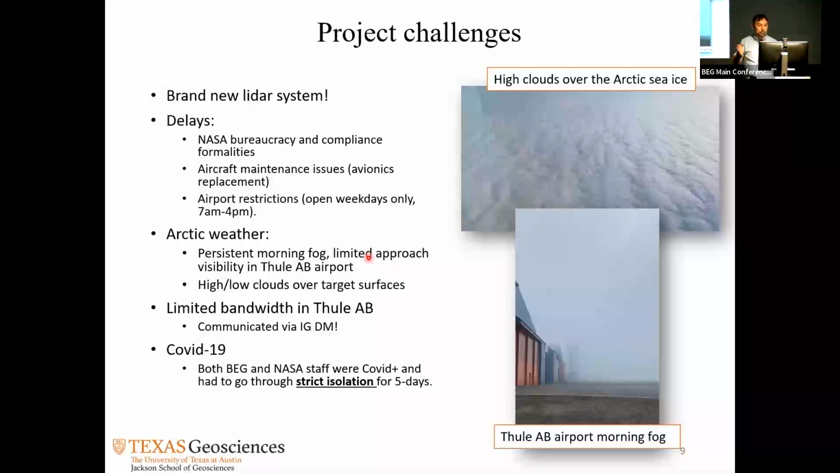The airport is open 7 a.m. to 4 p.m. And every 7 a.m. there is this fog, with no approach visibility, so you have to wait for the morning mist to go away. And when you're waiting, you're also missing ICESat-2 flying over you.